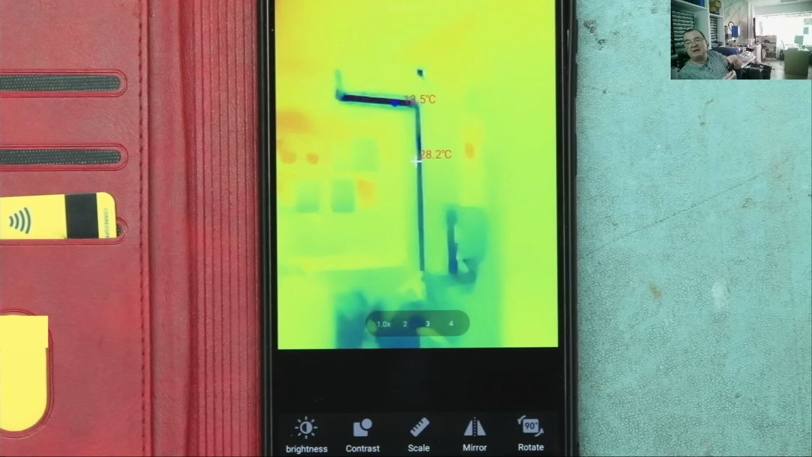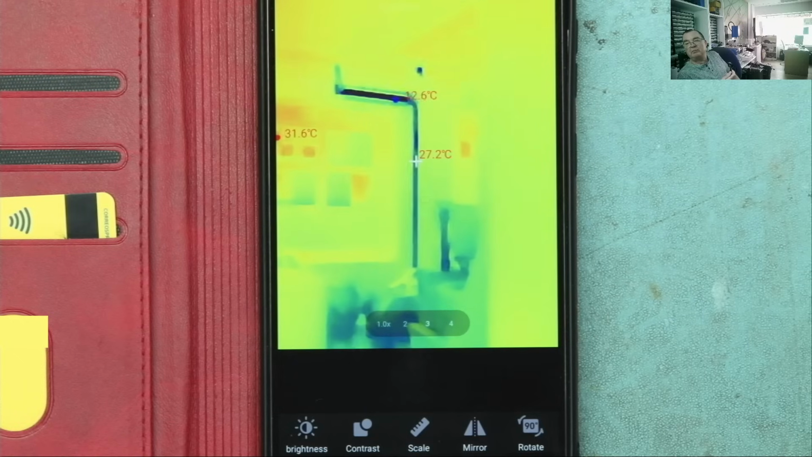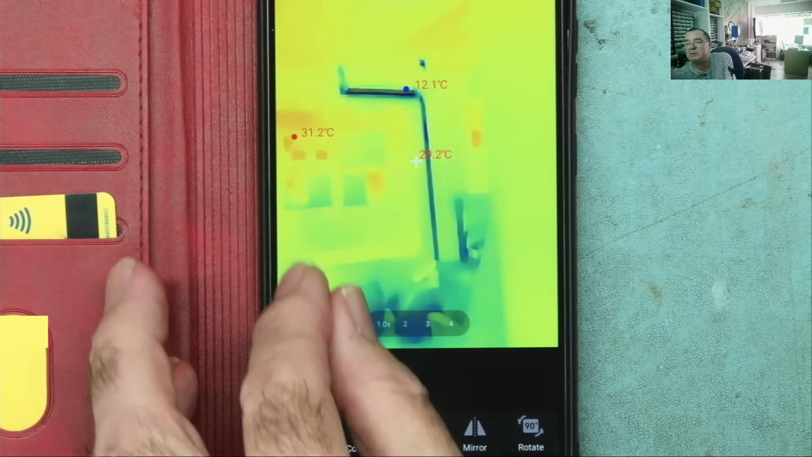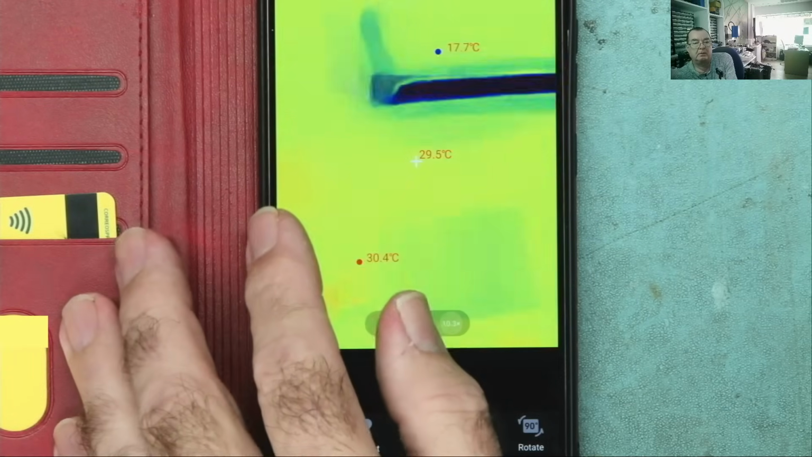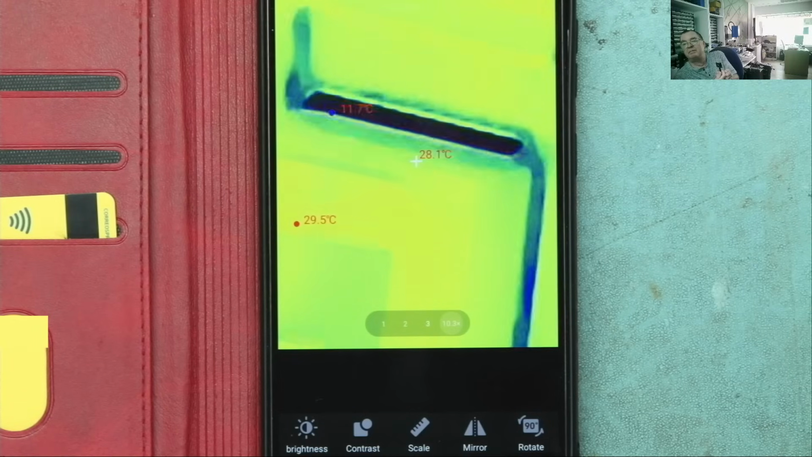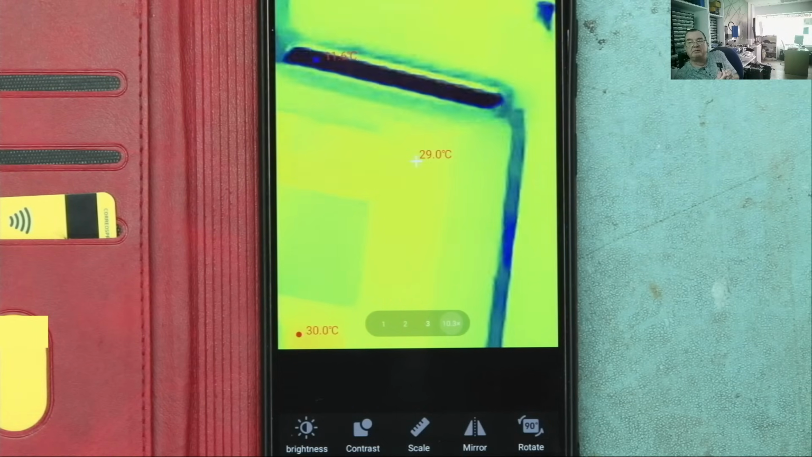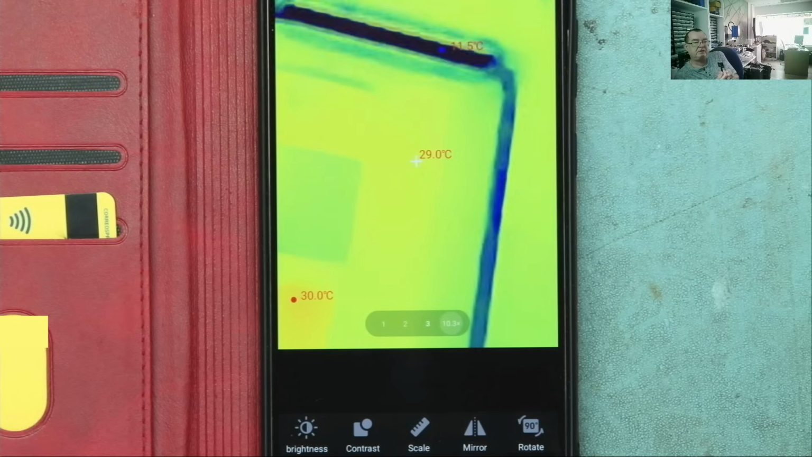The pipe going down, that's the drainage into the water coming out of the aircon. We can zoom in on this. Let's have a look. So just stretch the picture. There you see. So we have a nice close-up image of that. So this with the manual lens allows me to focus very easily.